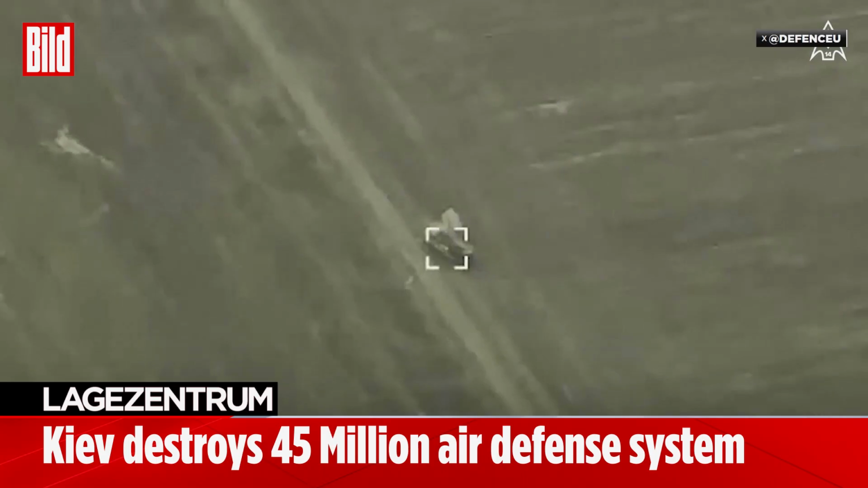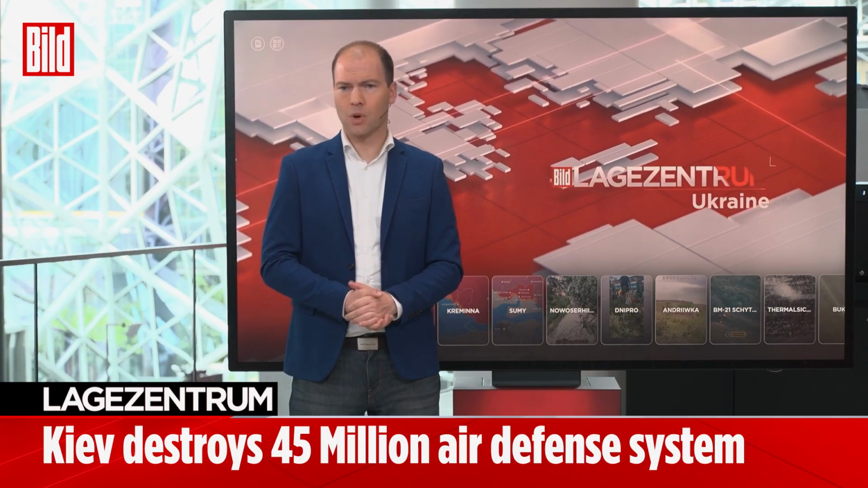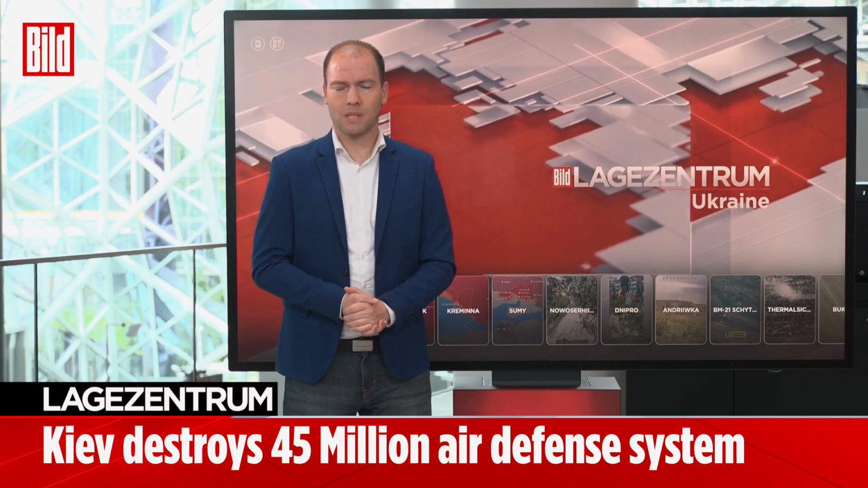This means it's highly likely that the Ukrainians succeeded in taking out yet another 45 million euro system, which as a result is blind on one side, meaning it can no longer see what Ukraine is doing, and also it can no longer fire its rockets in a targeted or precise manner at the Ukrainian drones or aircraft nearby. And in that sense, this destruction also makes Ukraine a bit safer.